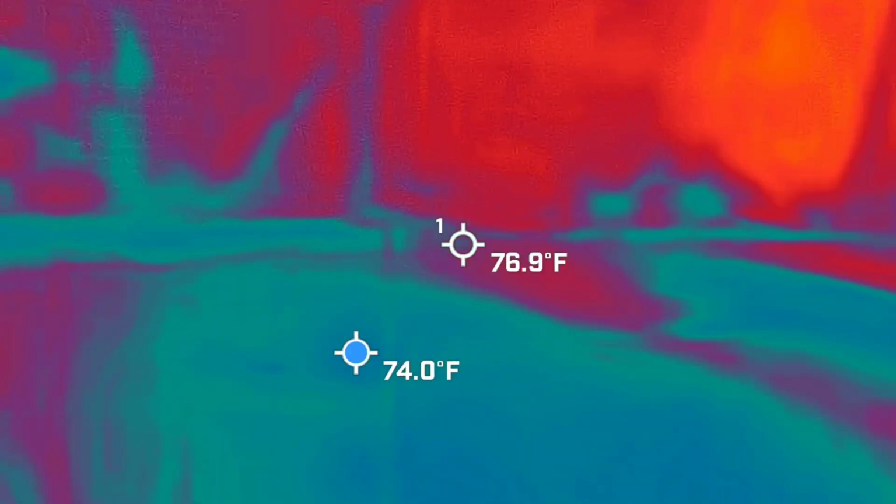But guys, this is literally a haunted building.